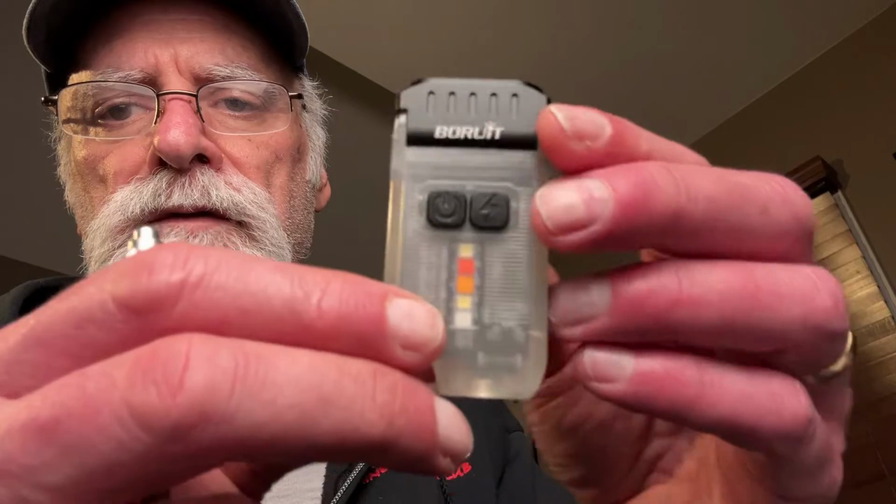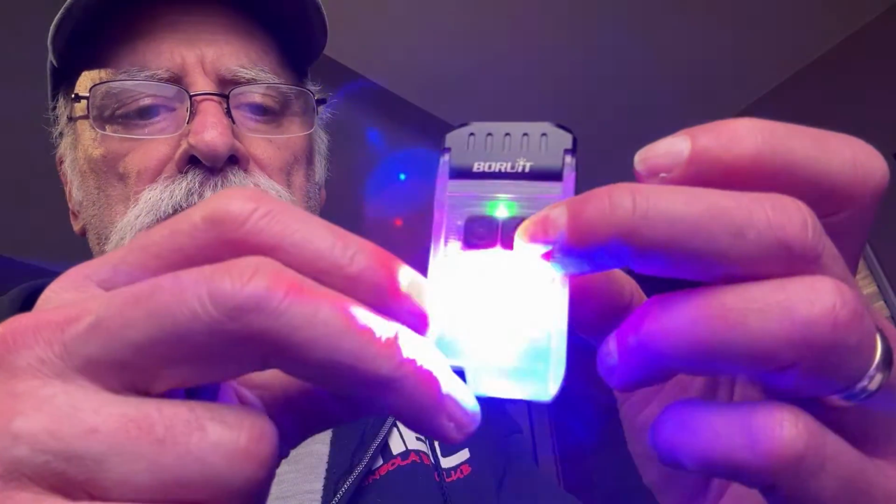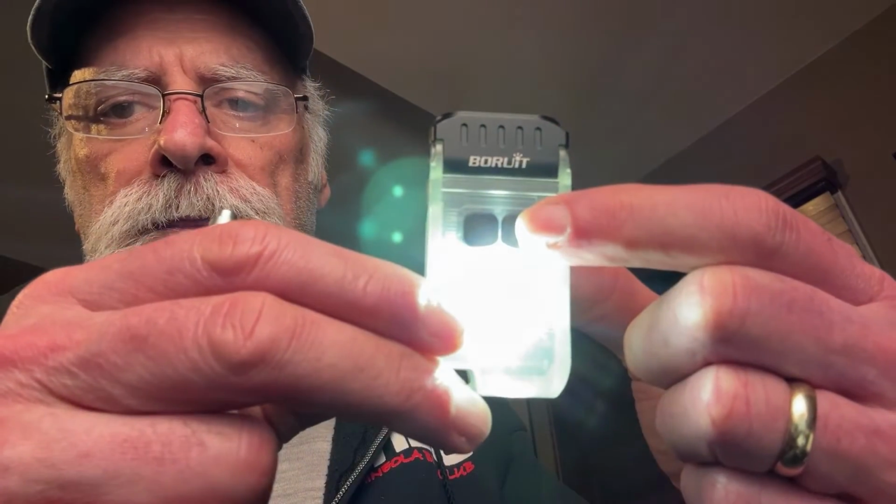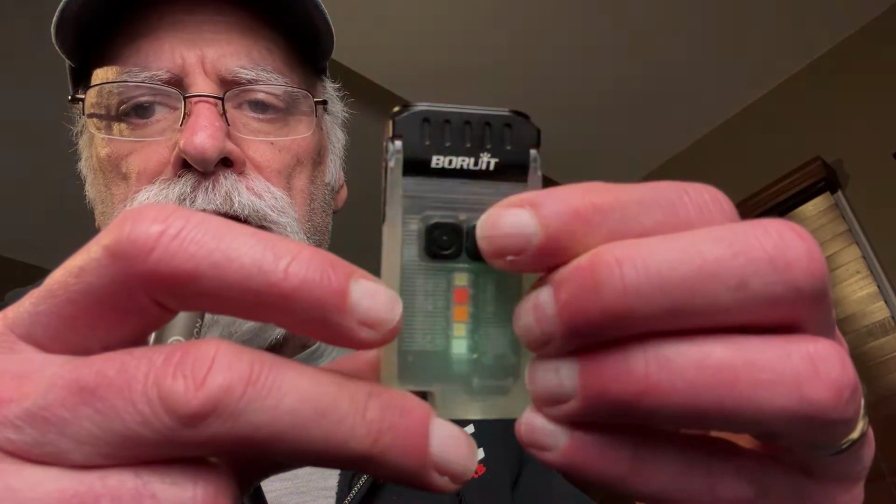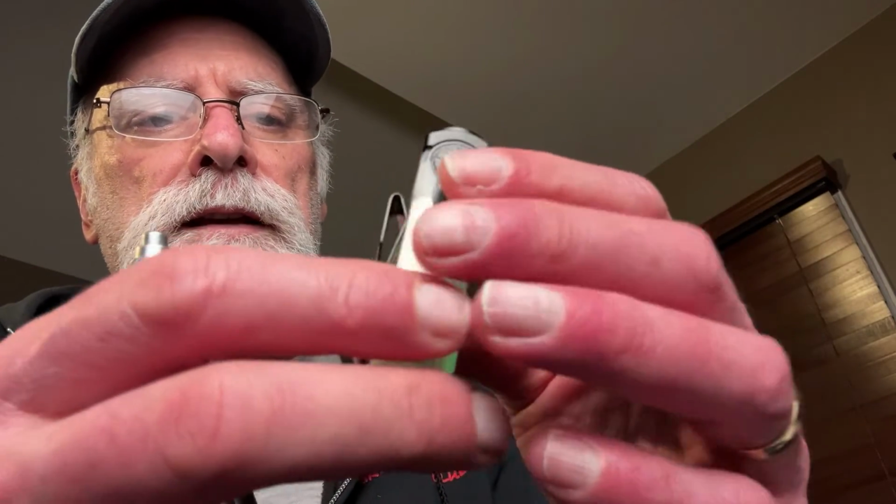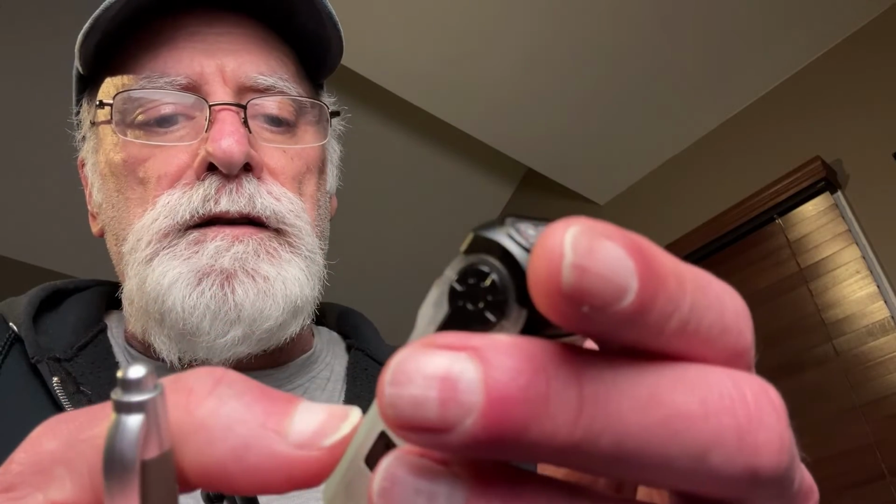Then, if you want to go over to the 5 array here, you just click this, and it'll start blinking. Excuse the flash, I should have warned everybody. And then the next one, and the next one. That's the white side light, which gives off a fairly decent amount of light. And then the next one, a red light, and the next one, a flasher, and the next one, red and blue, and then to kill it, you just hold it down and it stops. The headlight does 1200 lumens output down to 12 lumens. So it gives you quite an array there to choose from.